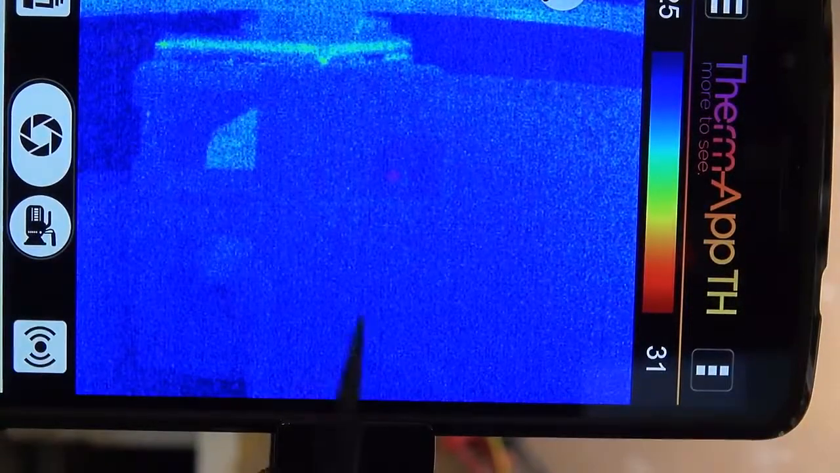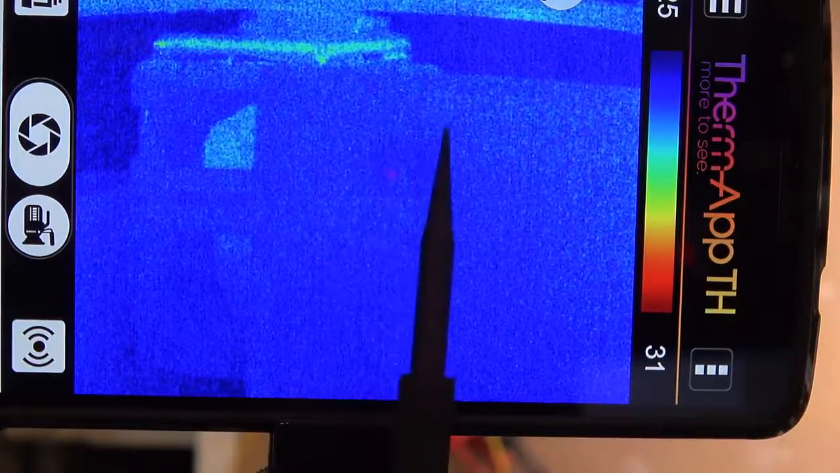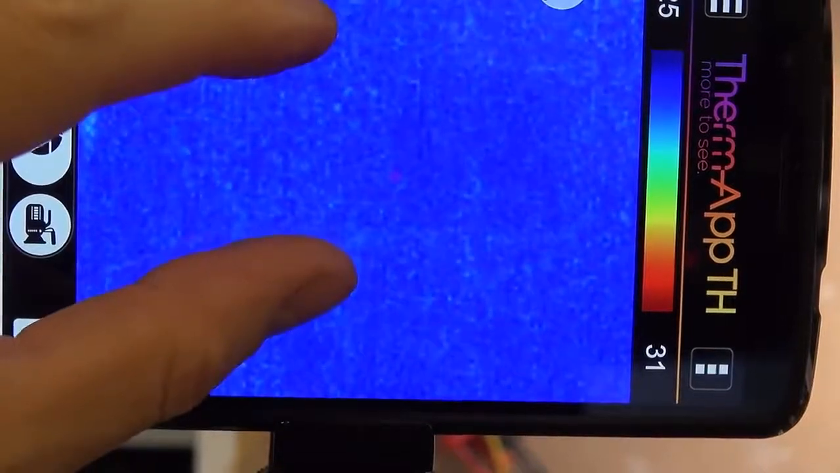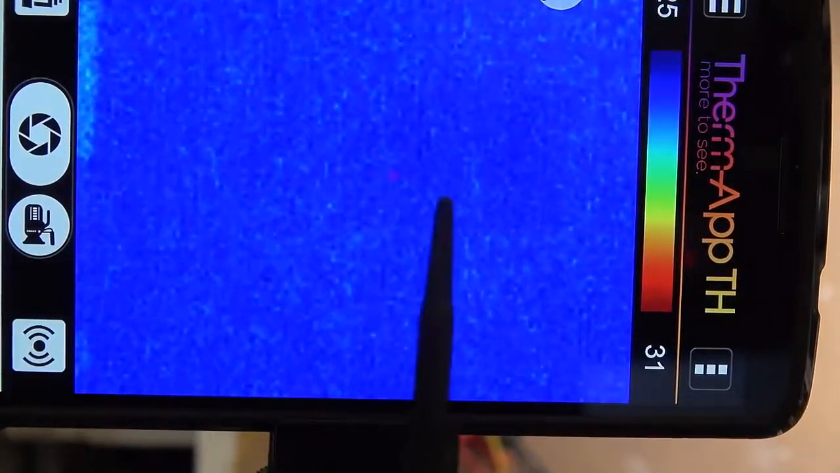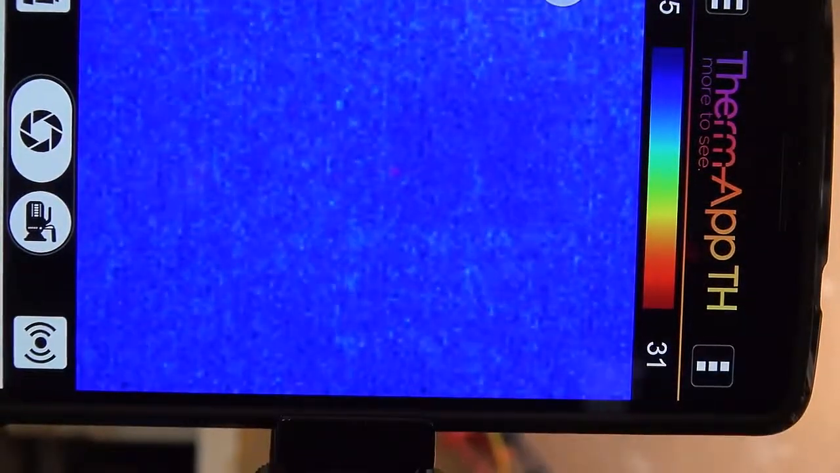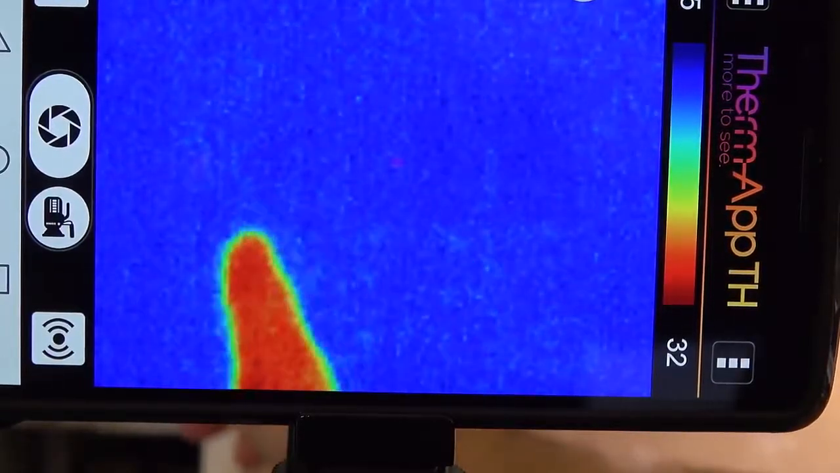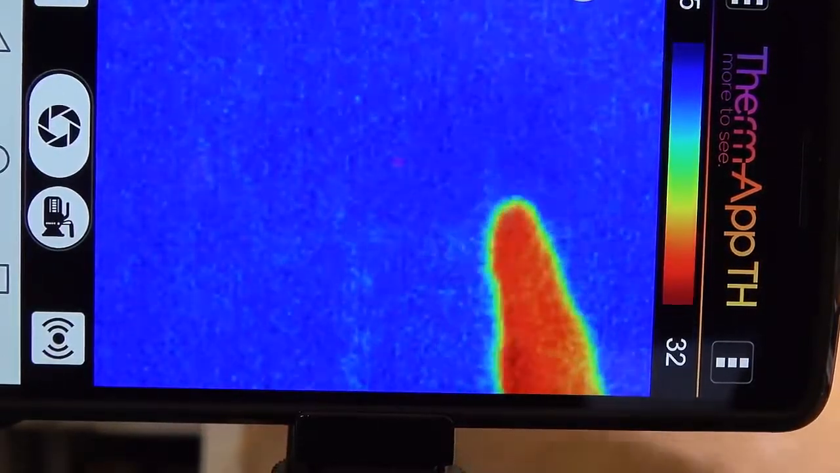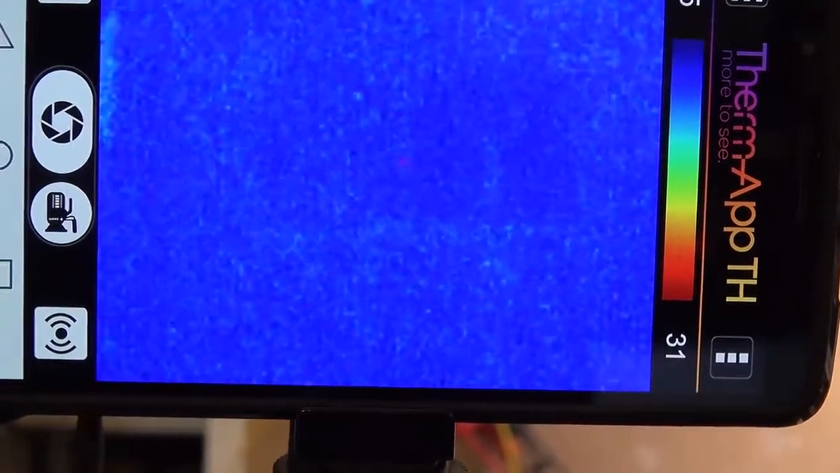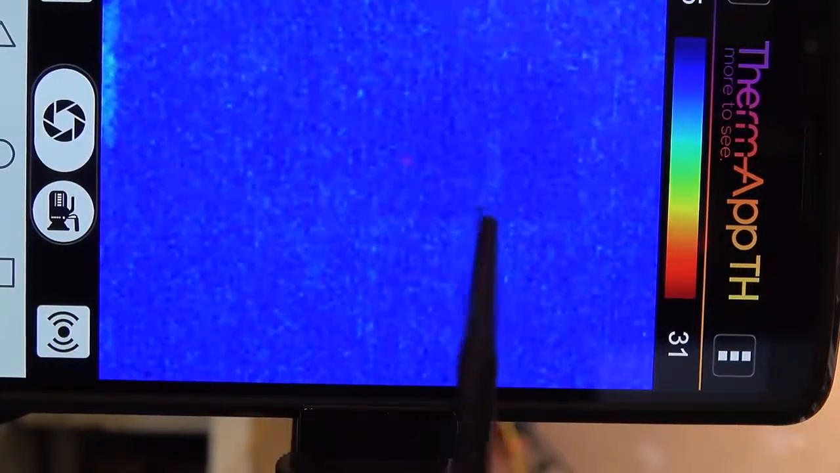I'll bring you up to the display, and you can perhaps just see in the screen there that there's this like darker spot over there. We'll use the pinch and zoom. And if I bring you into that, you'll probably just discern that line between the two, and that's the join. I'm just going to put my finger in front on the display just where that line is, and it's just about over there. That is the one edge. This is the other edge. You can see very slightly in the display, but you would have to know what you're looking for to pick up that slight difference in temperature, but that's the level of sensitivity that this does go down to.